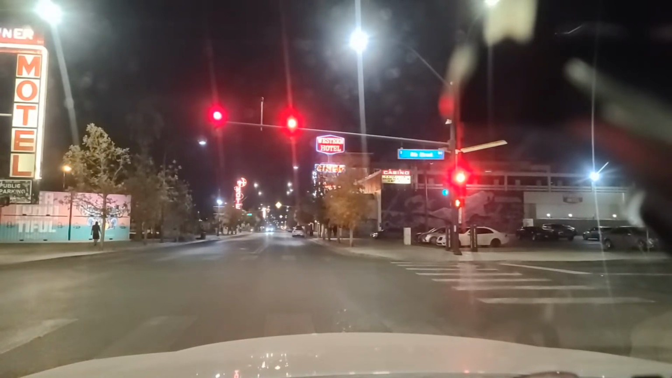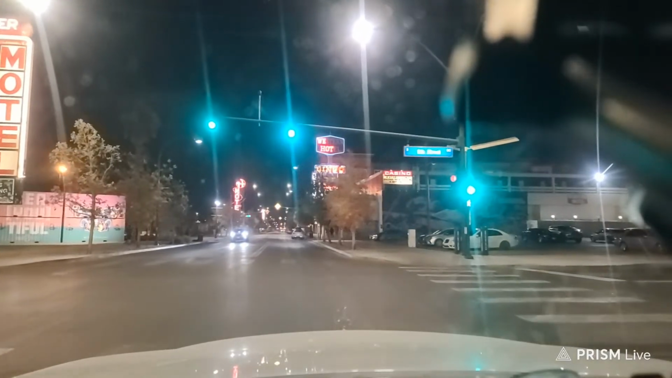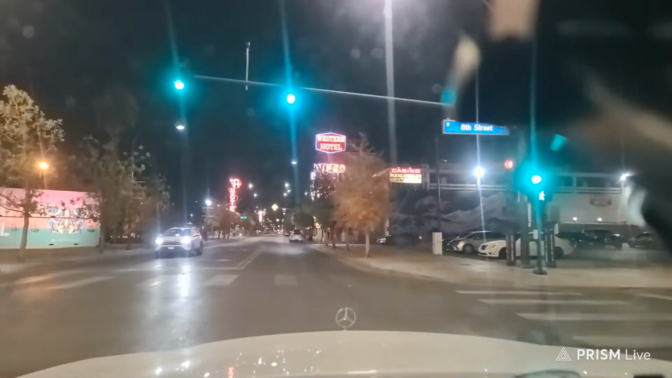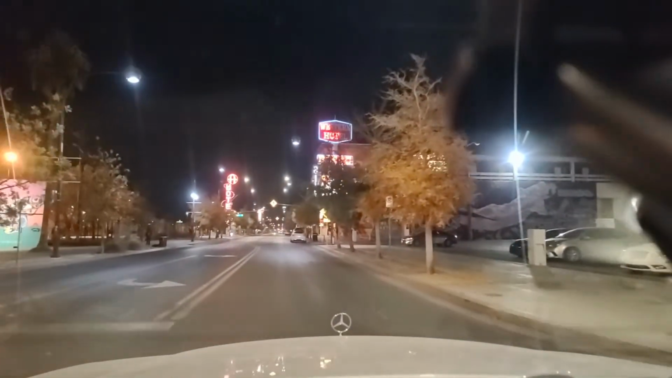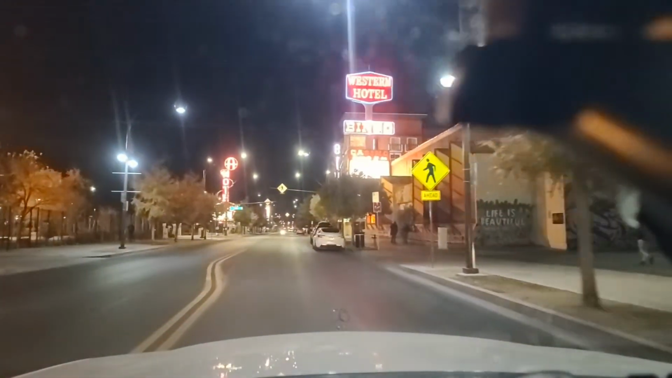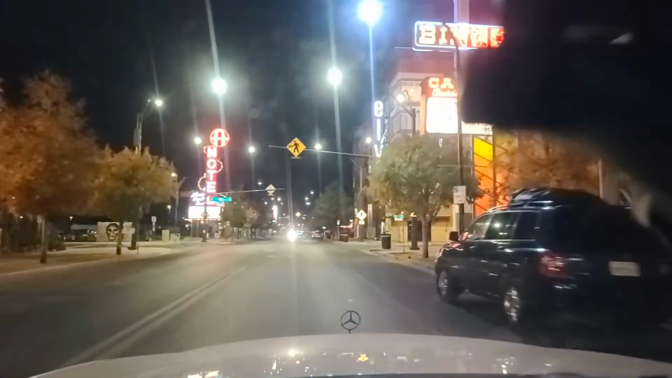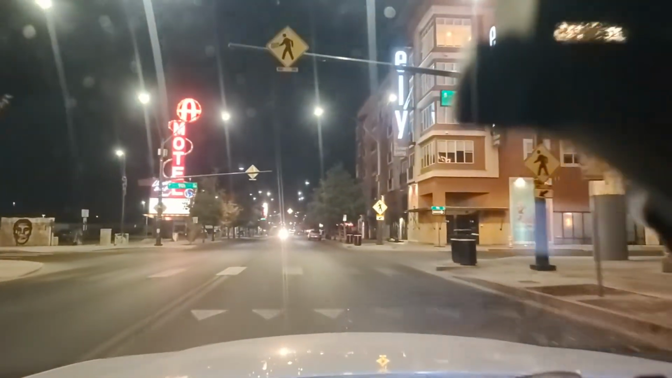Downtowner Motel sign there on the left. And then, beautiful, it says on those containers on the left. Western Hotel, they kept the sign there, and you can see it blinks, "We Hot." Reminiscent of the Hotel Coral Essex in the movie Revenge of the Nerds 2. If you've seen that, then you know what I'm talking about.